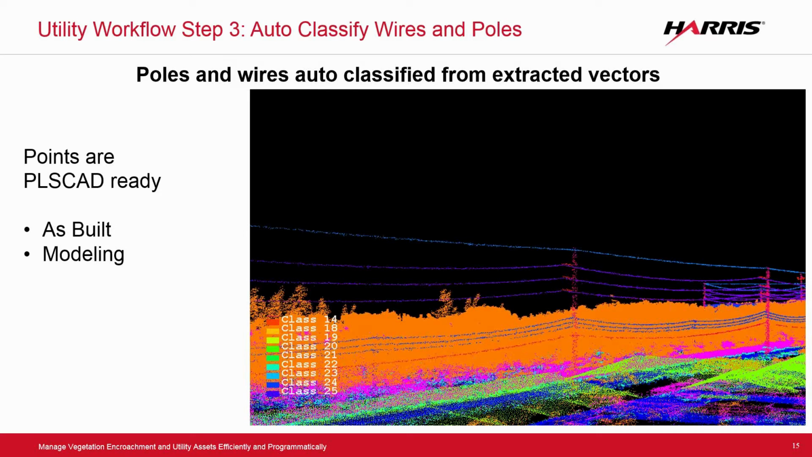At this stage as well, if you're doing PLS CAD modeling to do uprating or modeling and analysis of your existing right-of-way, once you have all these points classified, they can be consumed into PLS CAD for the engineering side of the business.